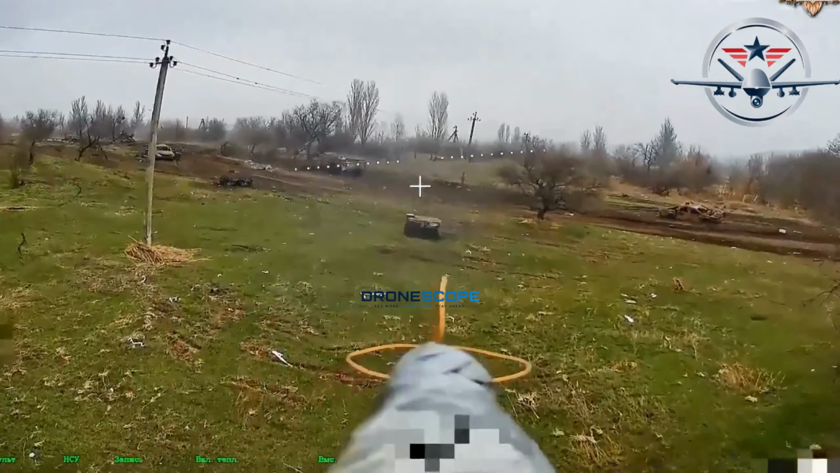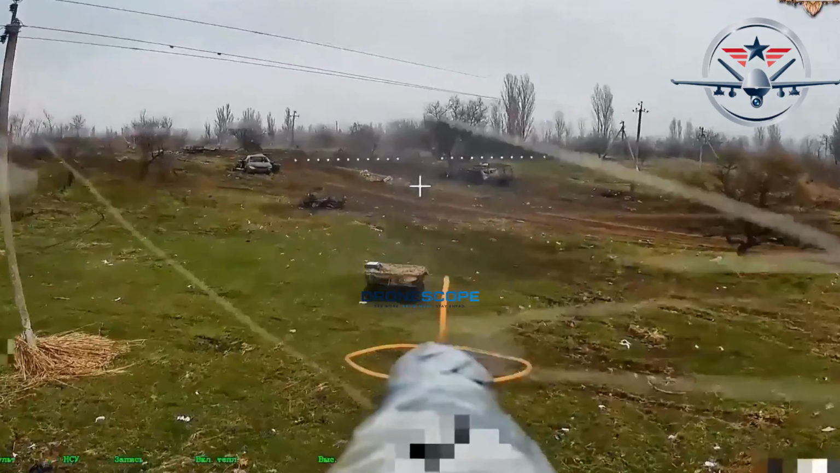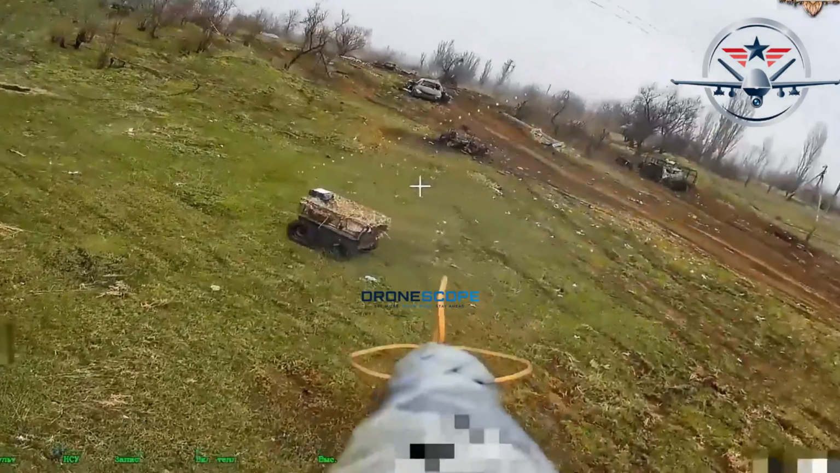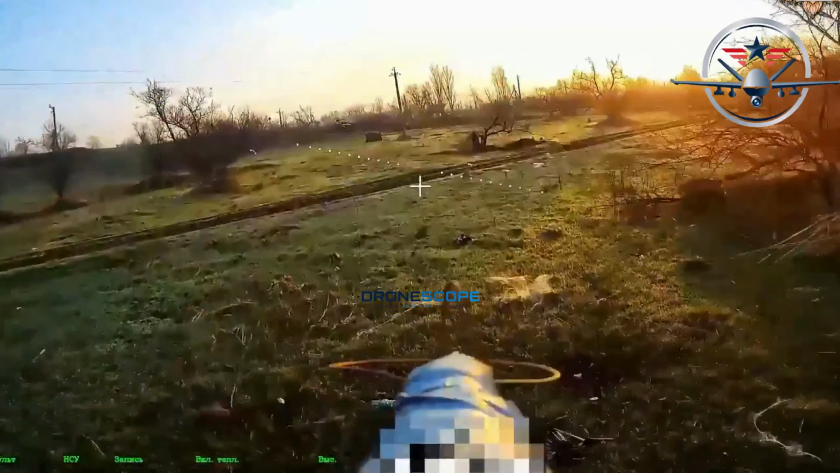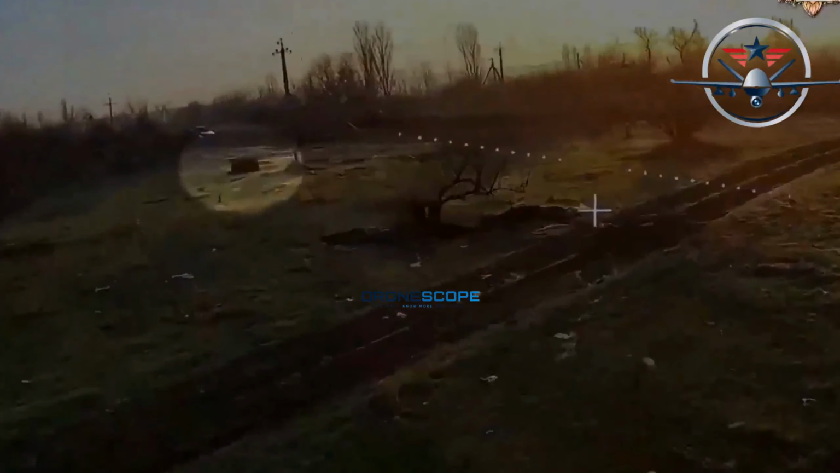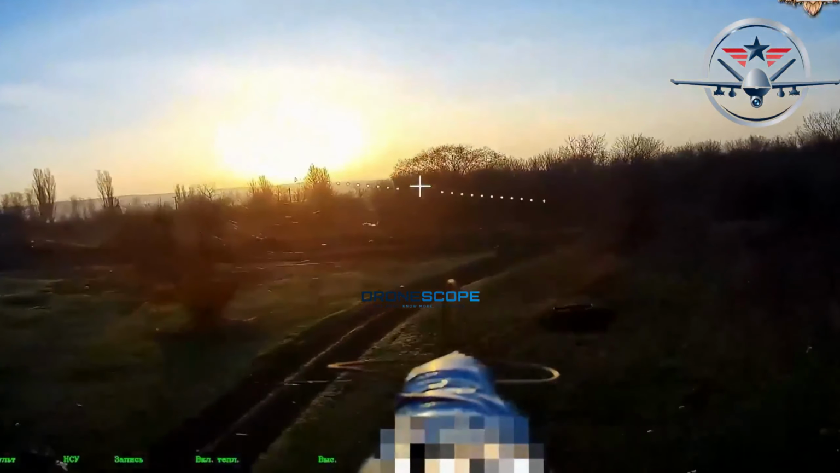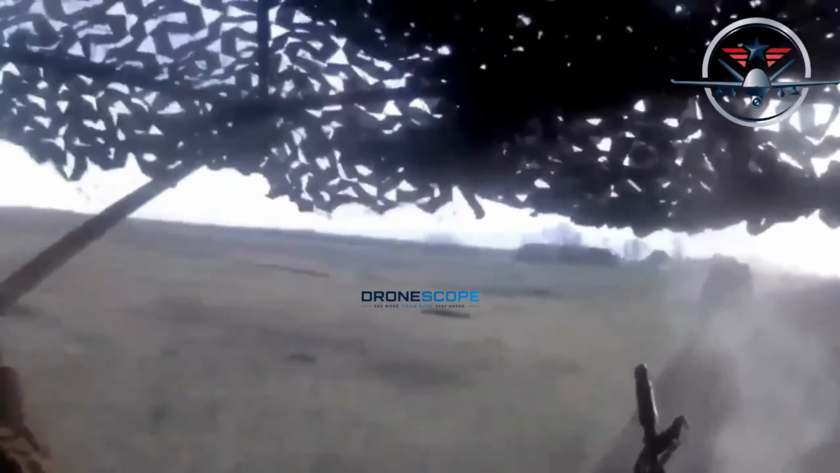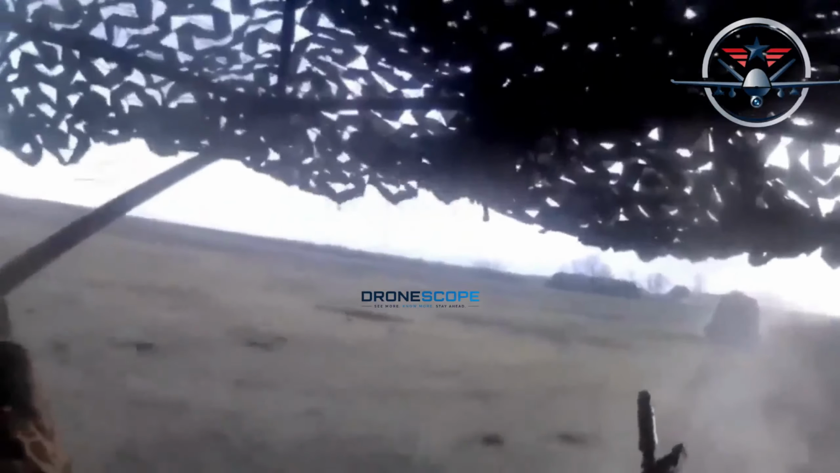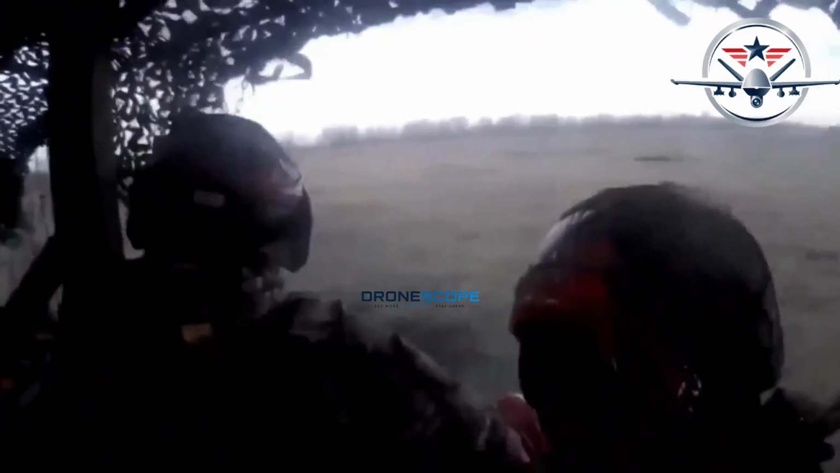Russia is also using robots, unmanned ground vehicles, designed to transport supplies, evacuate wounded, even attack. But Ukraine's FPV pilots don't discriminate. If it moves on the Russian side, it's a target.